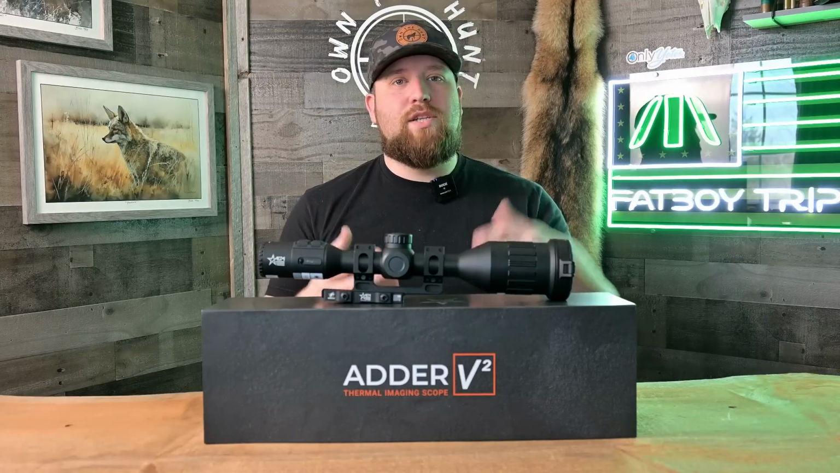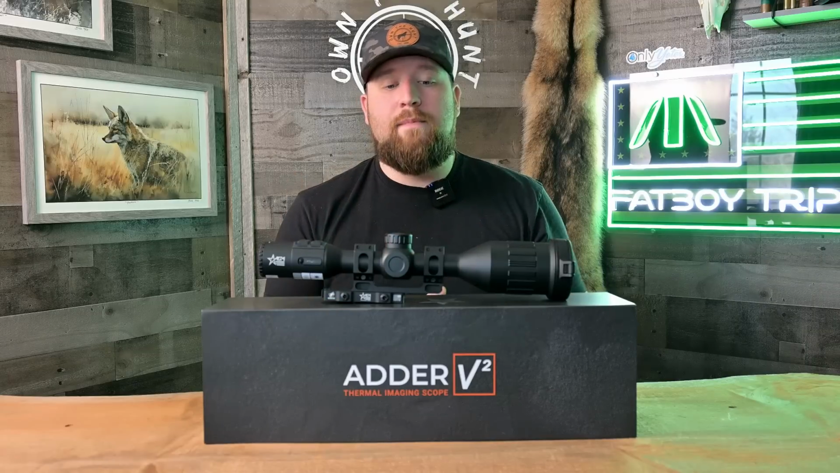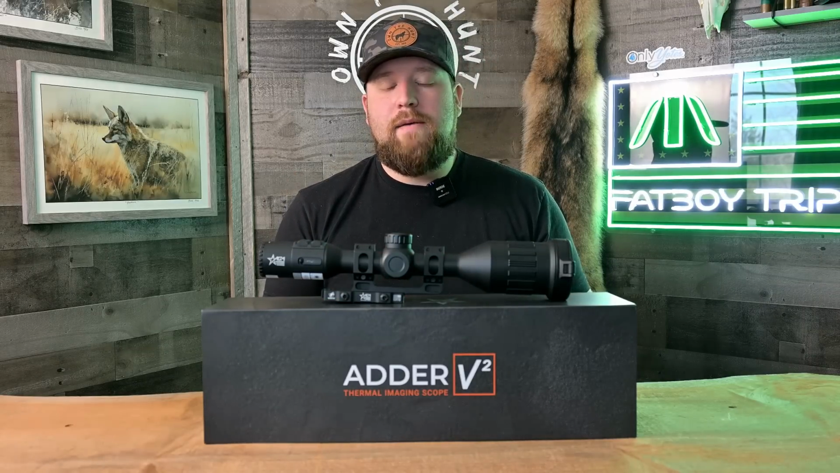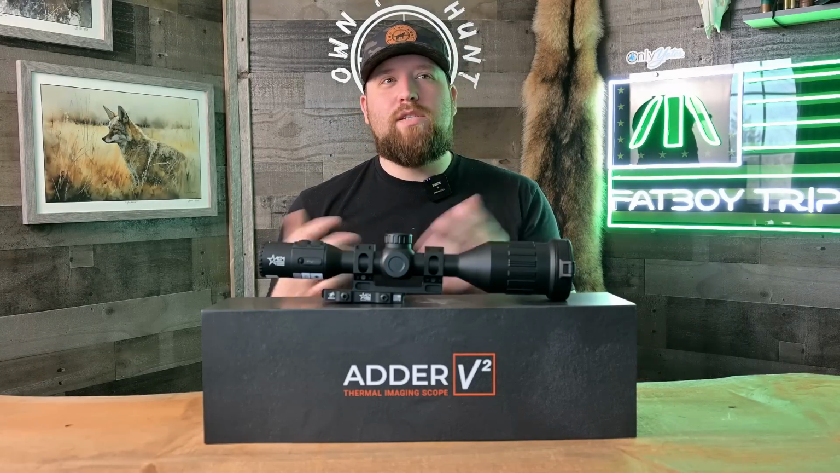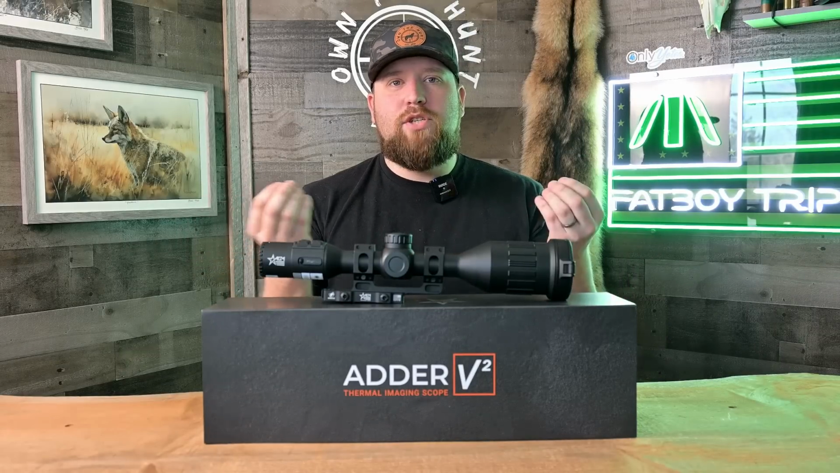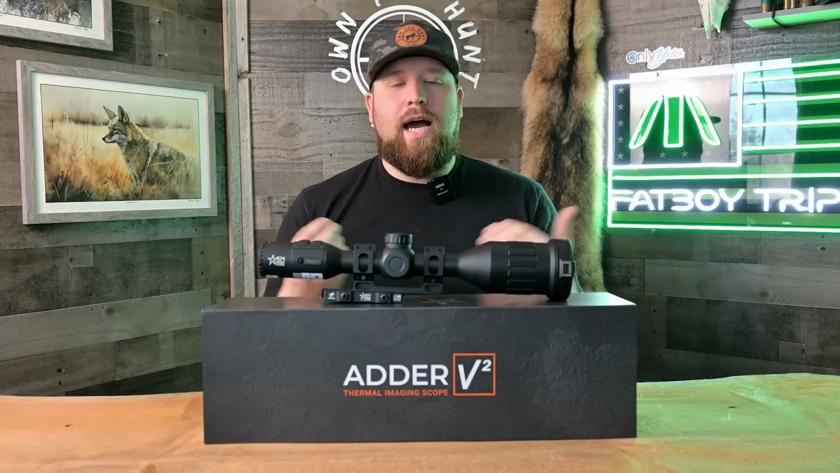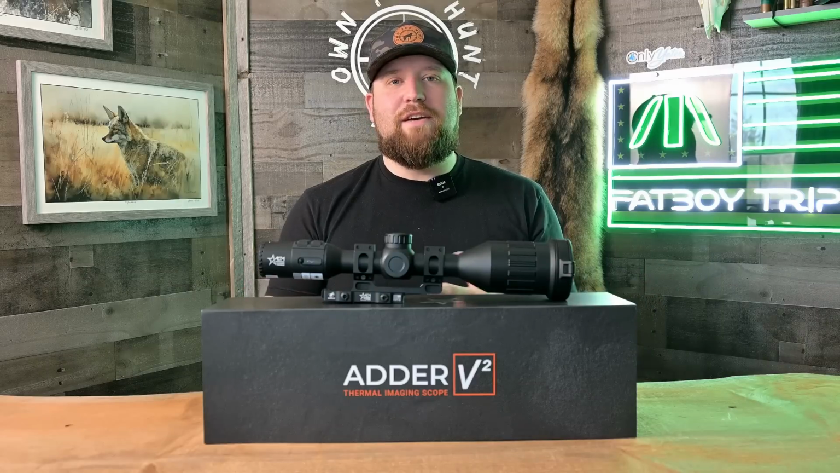That is the refresh rate of the display. If you guys aren't familiar, that's your frames per second. That's how many frames are flashing in front of your eye every second. 25 is pretty low. With that said, guys, AGM is saying, oh, because it's a 1280 resolution, we can get away with a 25 hertz. Guys, resolution and frame rate are two very different things. You don't just get to lower your frame rate because you have a higher resolution. That's not how it works. I don't really know who decided to use that as their explanation.